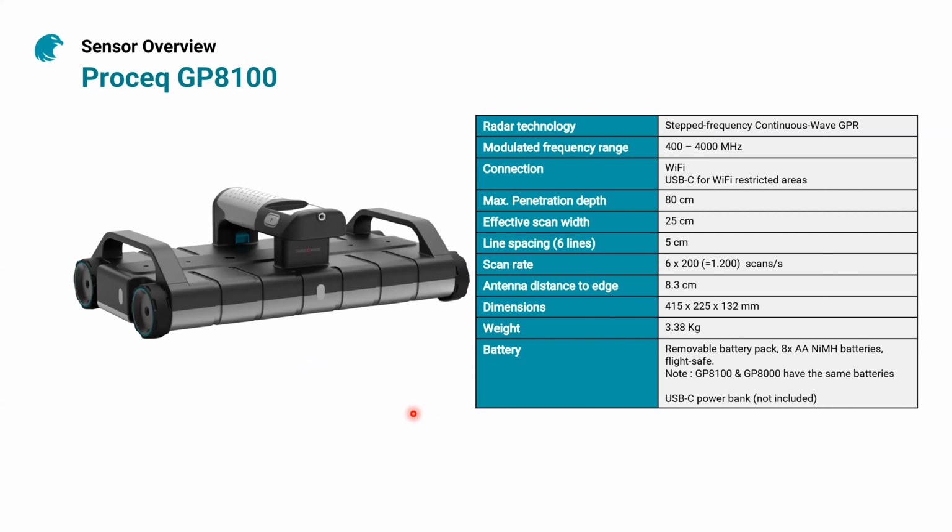Let's talk a bit about the specs. So the GP8100 is the newest addition to the GP series of Screening Eagle Technologies ground penetrating radars. And as you may know, or if it's the first time that you hear it, we are using the stepped frequency continuous wave ground penetrating radar technology. I will discuss in a bit more detail in later slides about the technology and what advantages it brings.